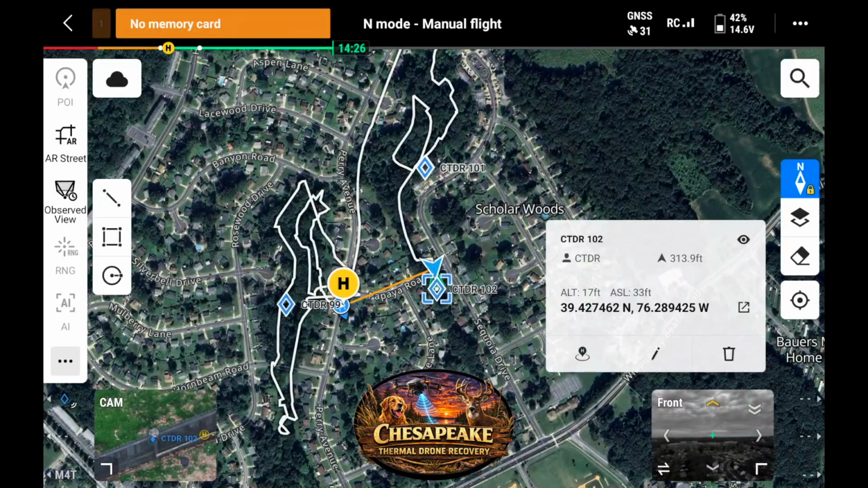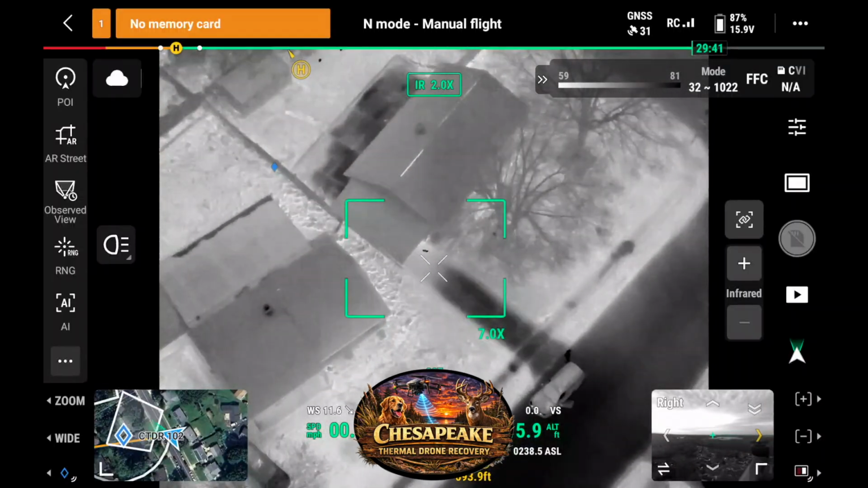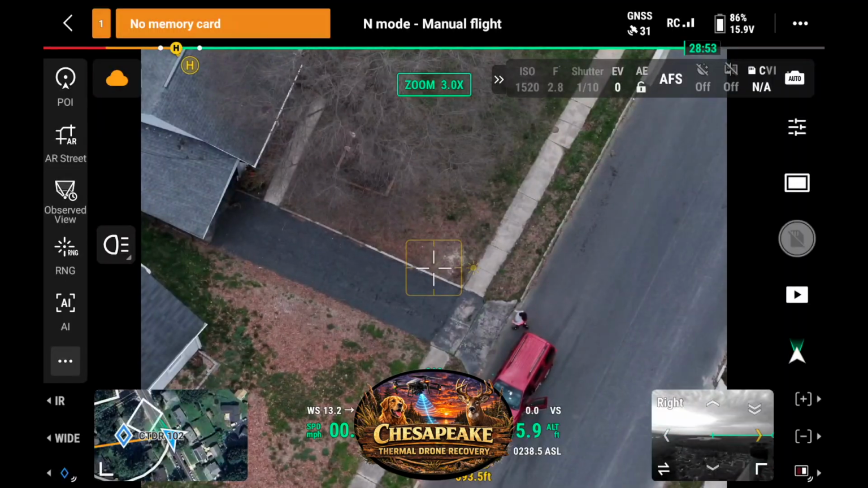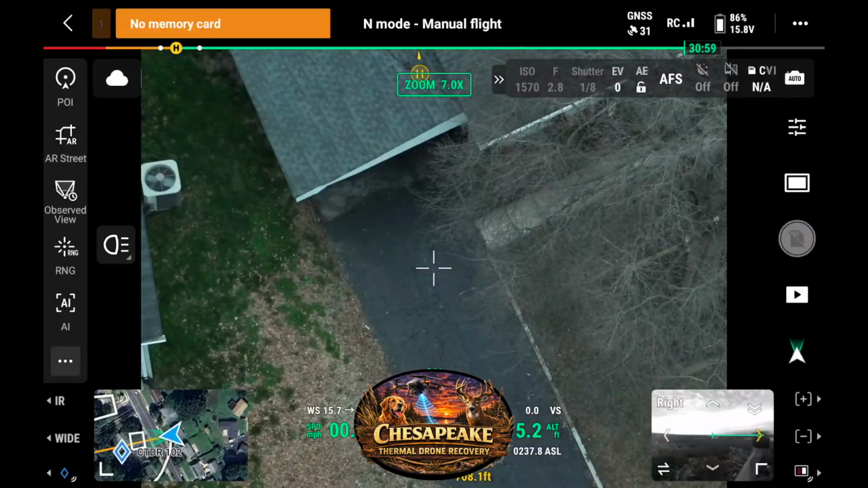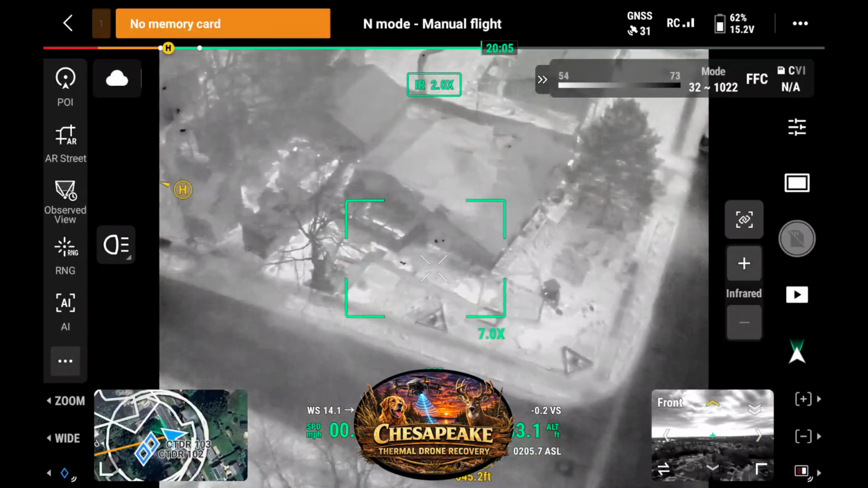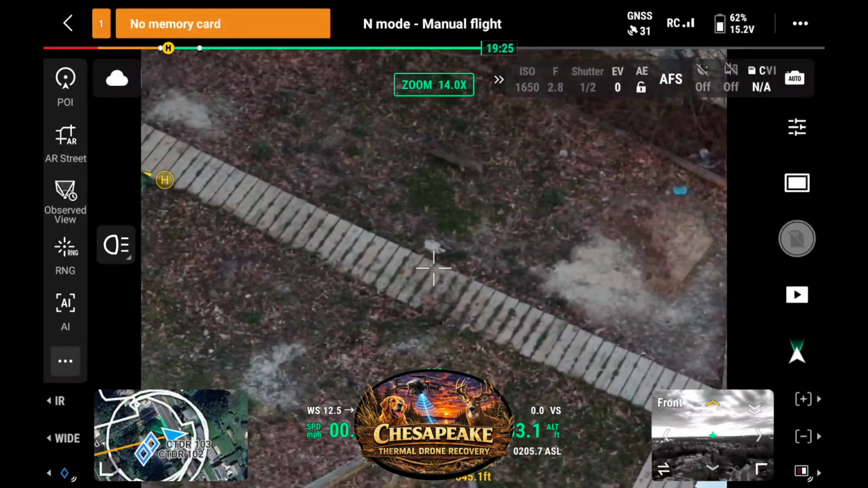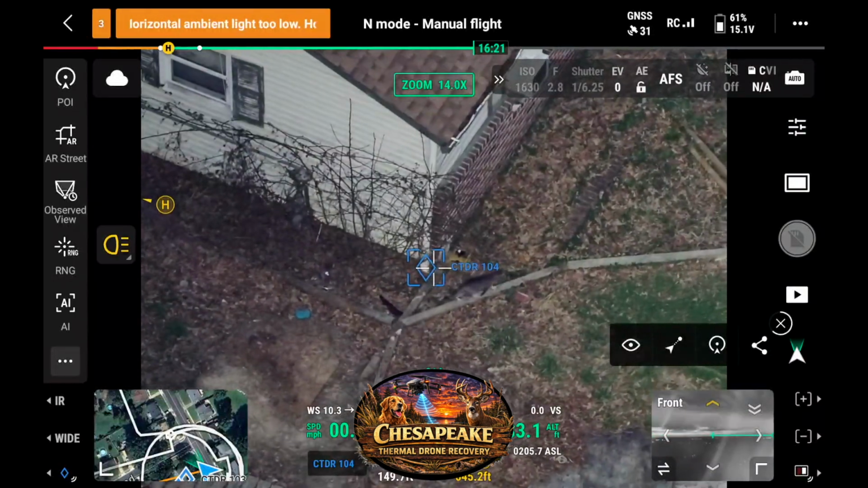When she arrived, Nova was sitting on the driveway. The owner got out of the car and approached very quietly, very slowly, and even brought some food with her. But Nova was not interested. She calmly snuck out the back of the carport and continued her march through the neighborhood. Using the drone, we kept close eyes on her and gave constant updates to the owner, who followed safely behind.